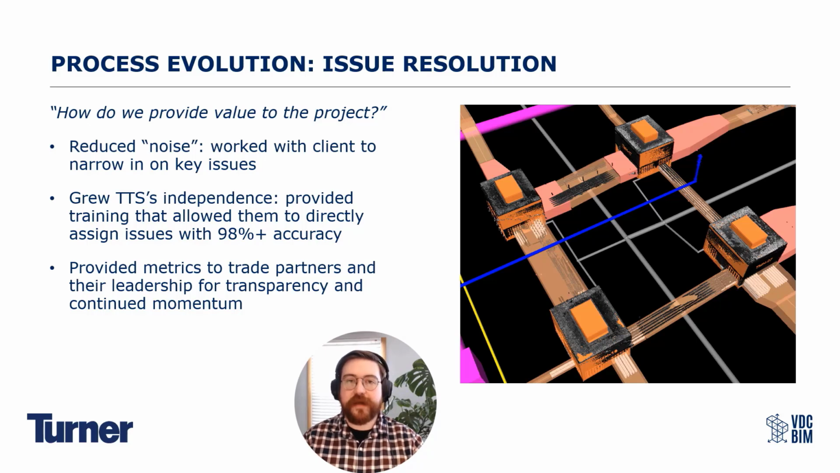So how do we provide value to the project through this entire process? So that value is to the project, the entire project, not just us, not just our trade partners, not just the client or the design team, everyone across the entire project. The top three things that we did to really hone in on providing value to the project was reducing noise by working directly with the client to say, this is what your document says is important and is in spec